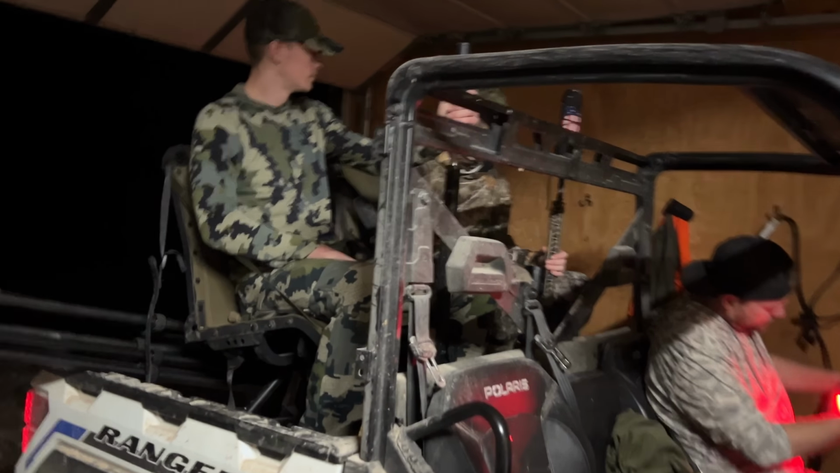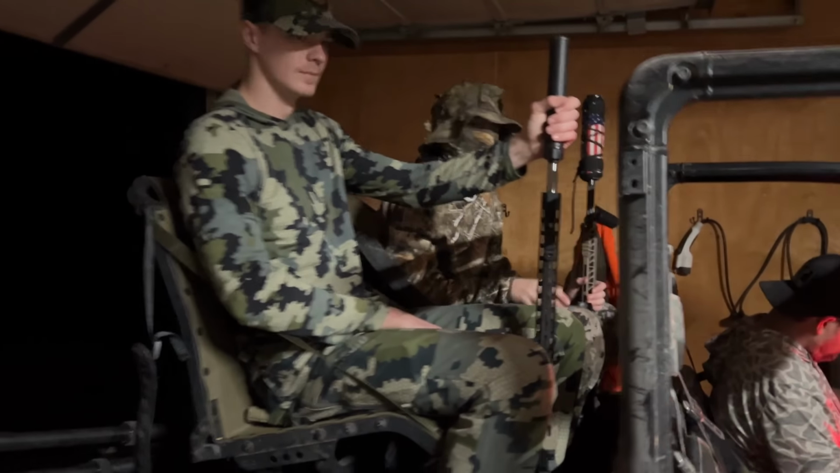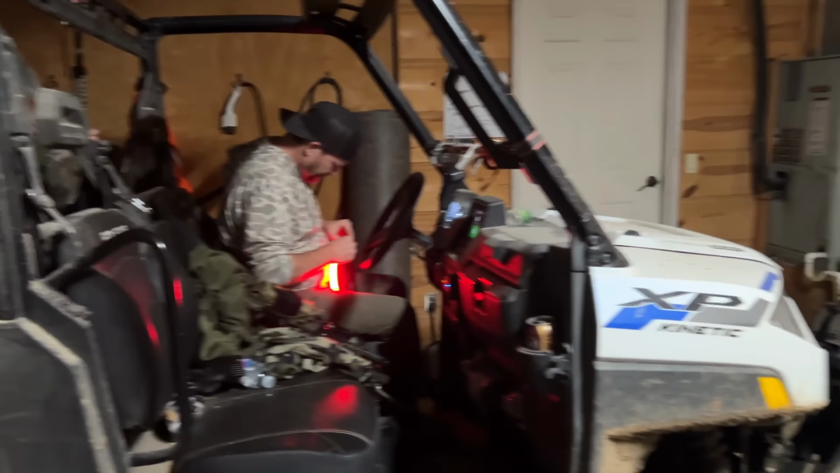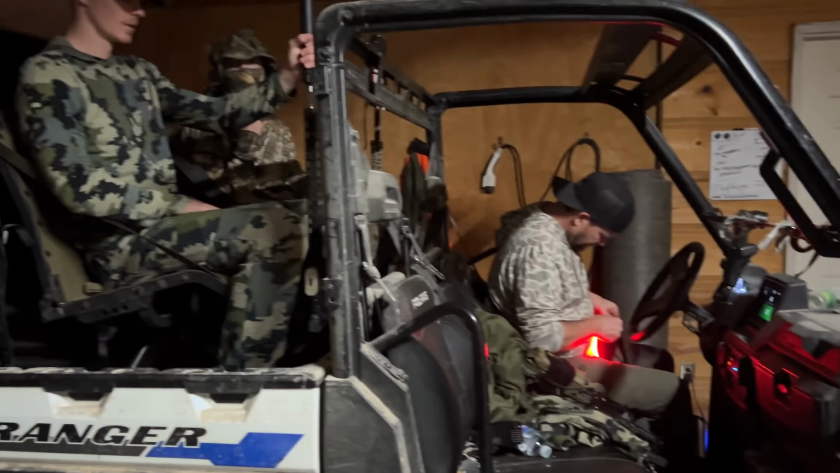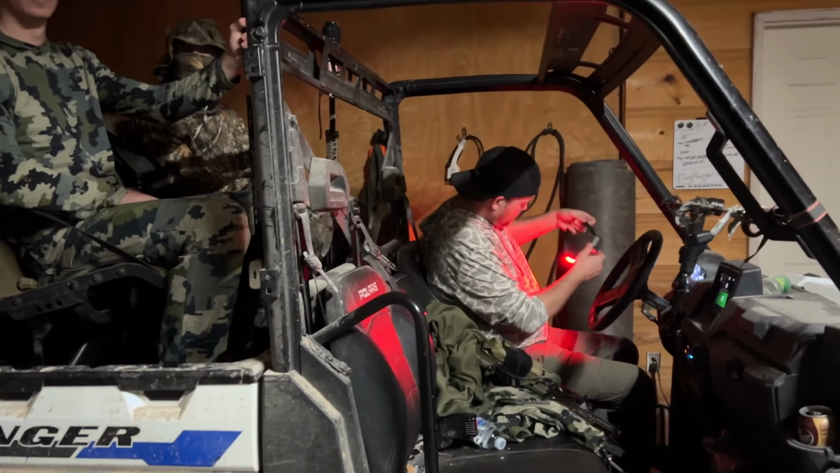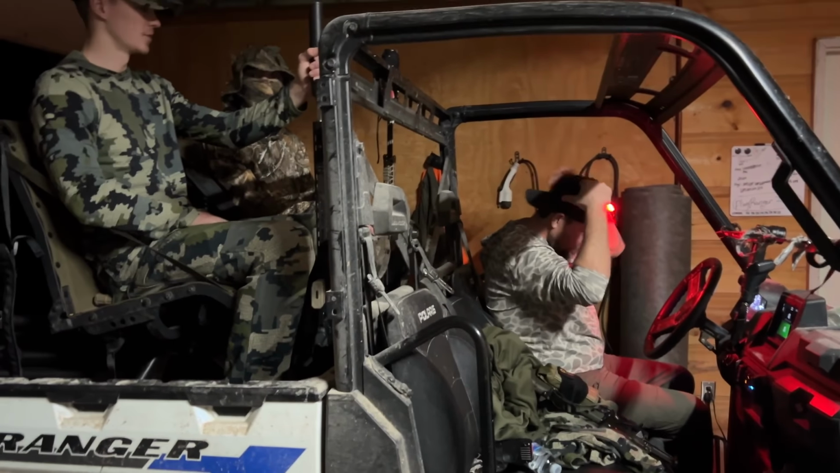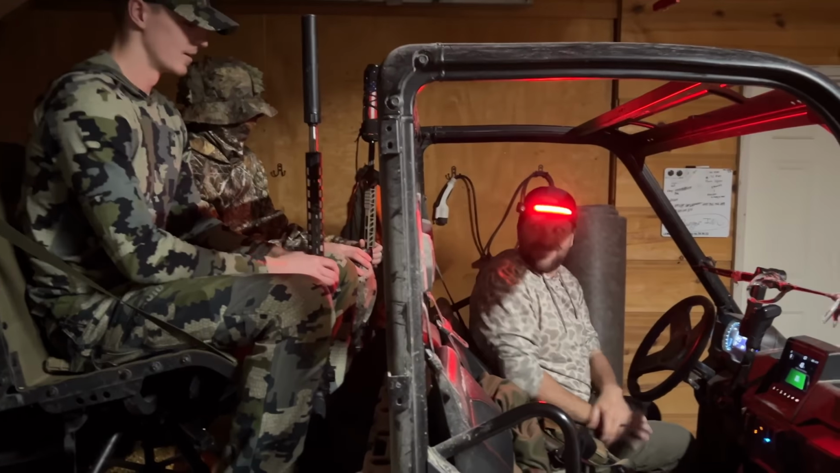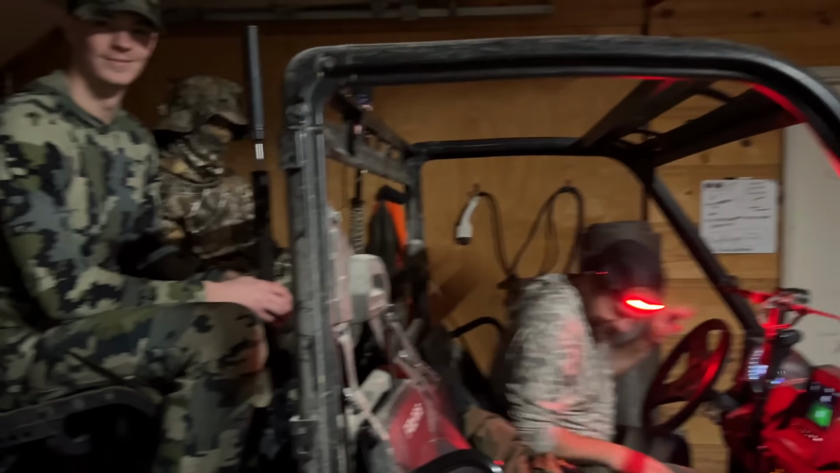Here's the setup for the night. Thermals. Electric Ranger. Stealth mode, suppressors. Going bad to the bone guide. Do some more killing. Let's get it done.